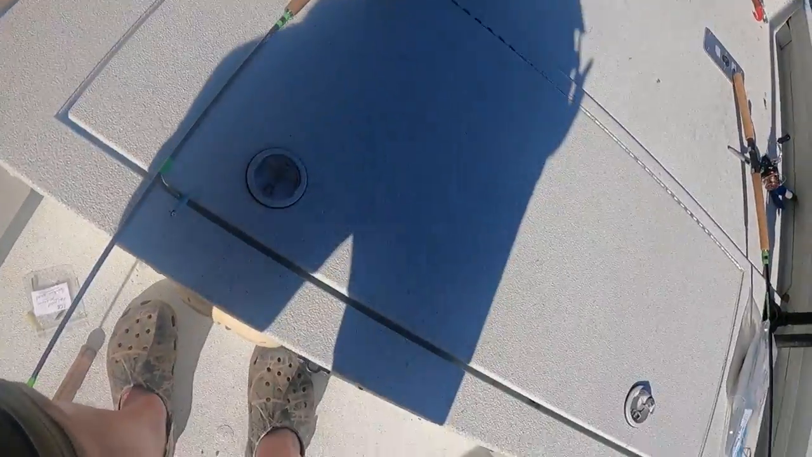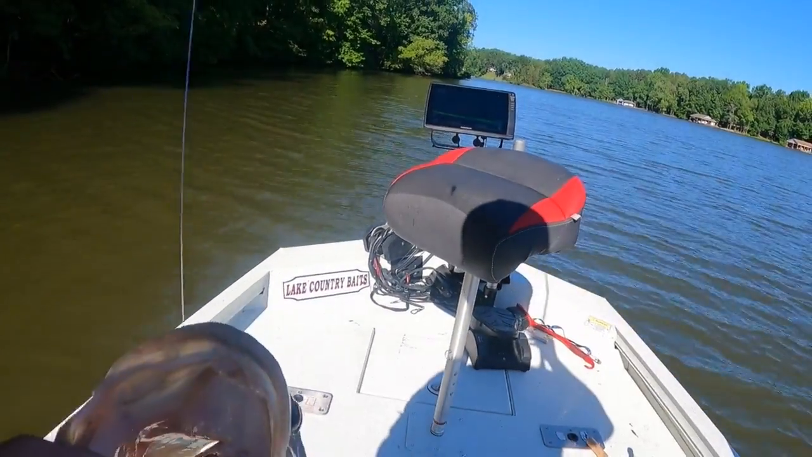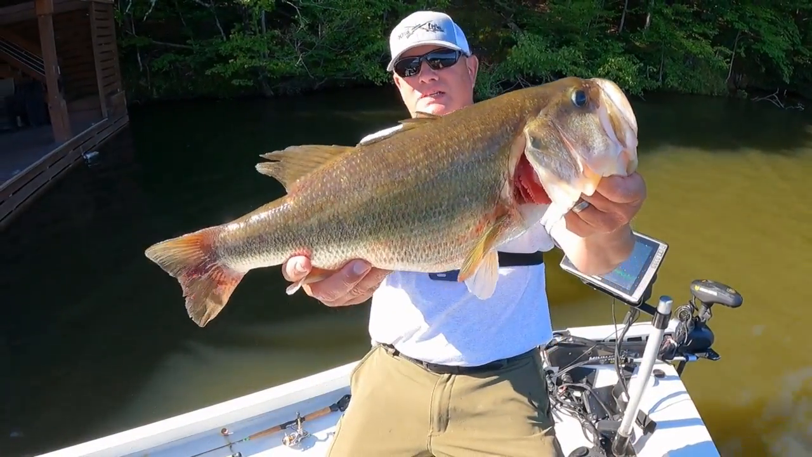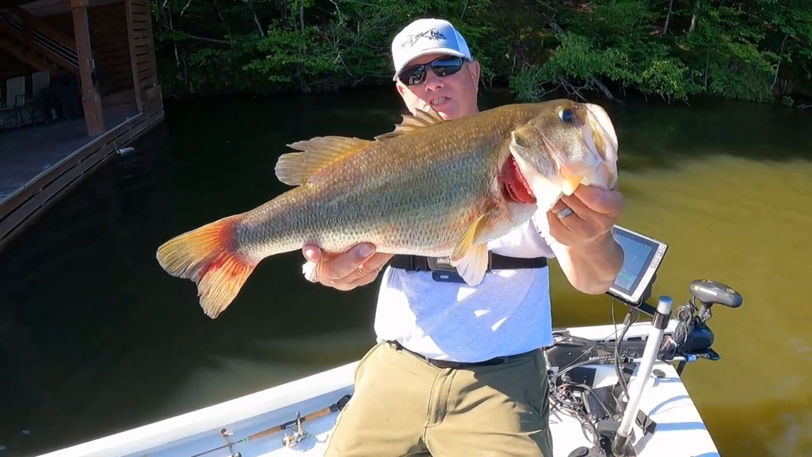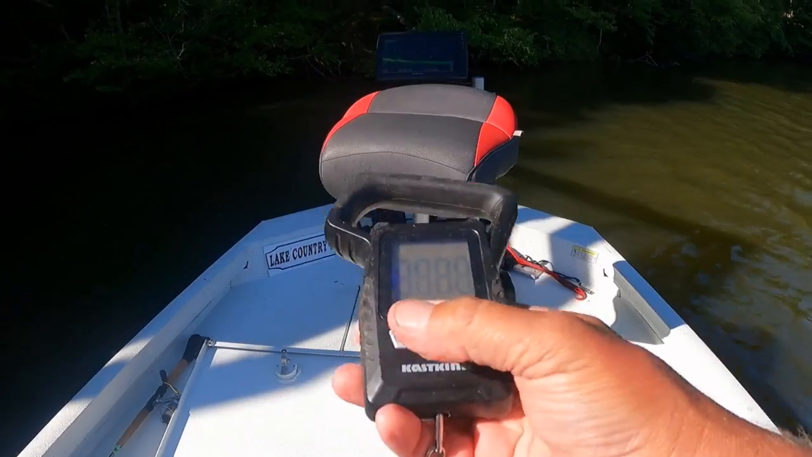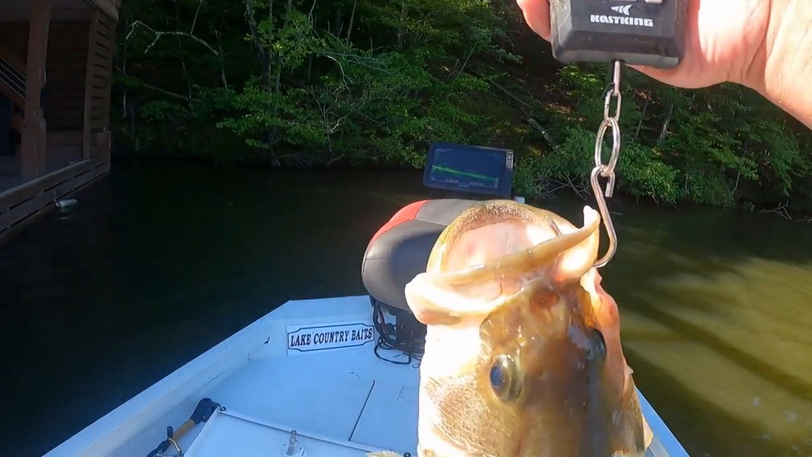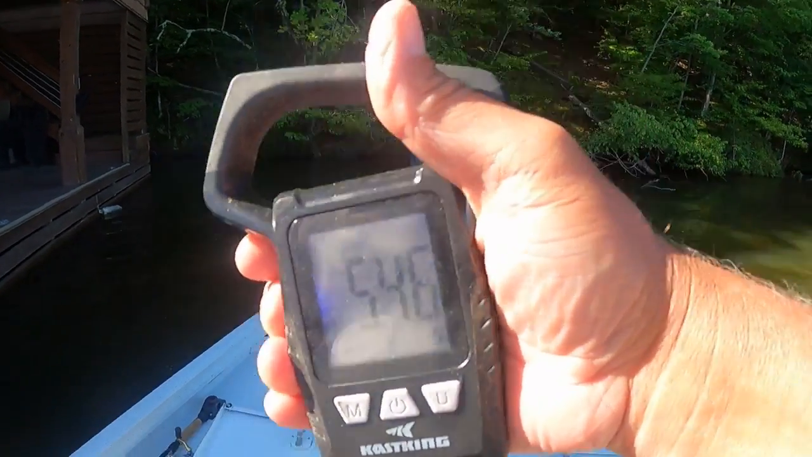Come on up here, Mr. Bass. Oh, yeah, that old pig. Gracious. That's a good one. Let's weigh him. There it is. 5.5 pounds.